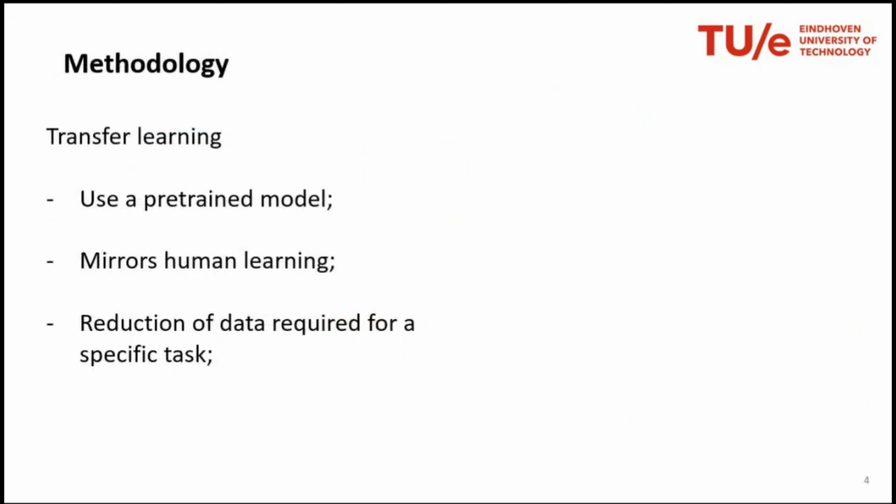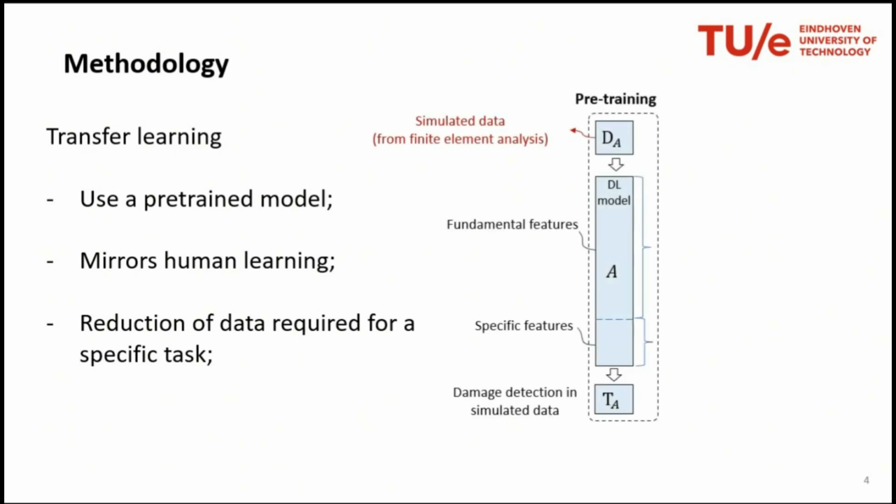In order to tackle these challenges, we make use of transfer learning, which you have seen also in the previous presentation. So we use a pre-trained model, and this type of learning more or less mirrors human learning, right? When you know how to do something, learning related stuff is a little bit easier than if you start from scratch. So in the end, this results in a reduction of the amount of data required to learn specific tasks.